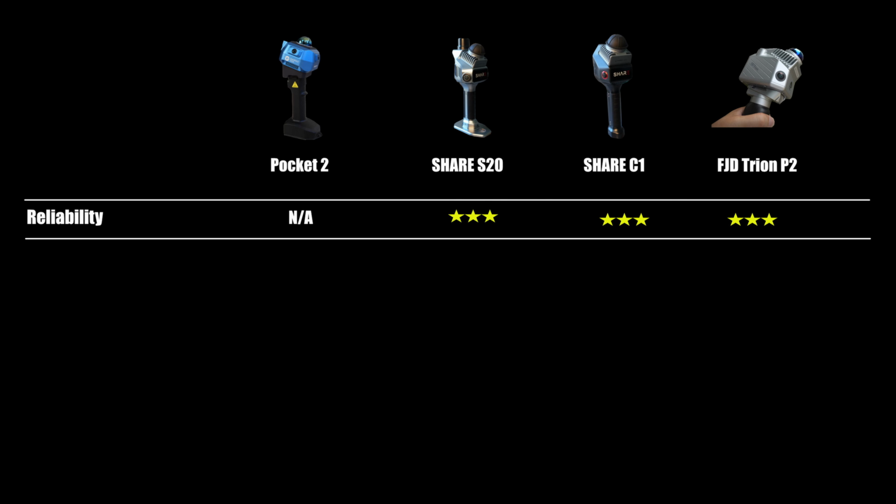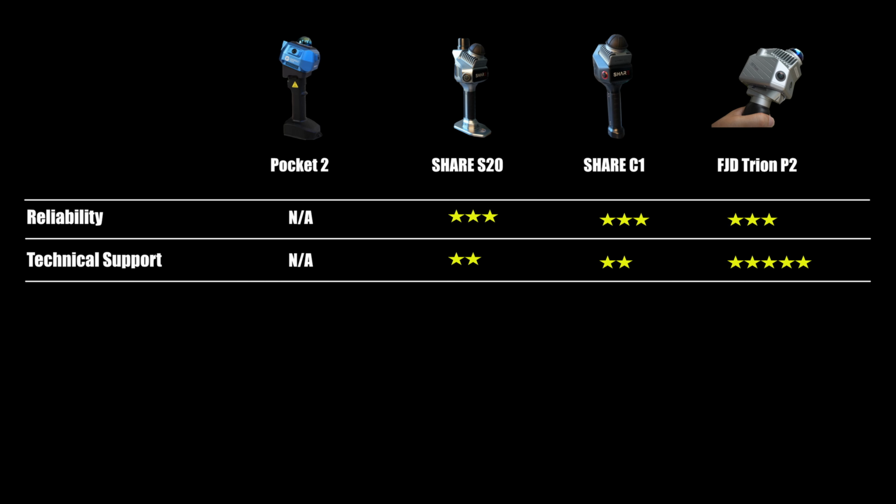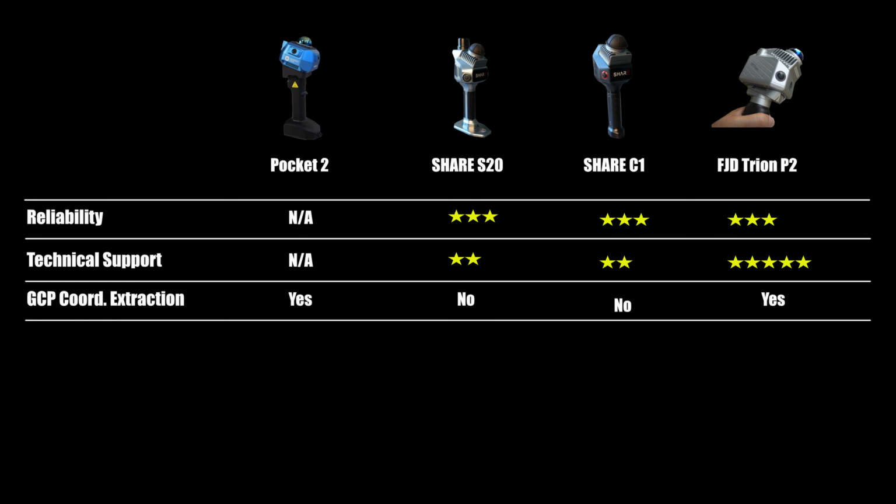As for reliability, I haven't had the Pocket 2 long enough to give it a proper score. As for technical support, I haven't had enough experience with it to give a proper rating as well, and this is something you should definitely consider before buying a LiDAR scanner. Finally, for ground control point coordinate extraction, the Pocket 2 handles this easily, just like most LiDAR scanners on the market, except for Share, they can't do it.